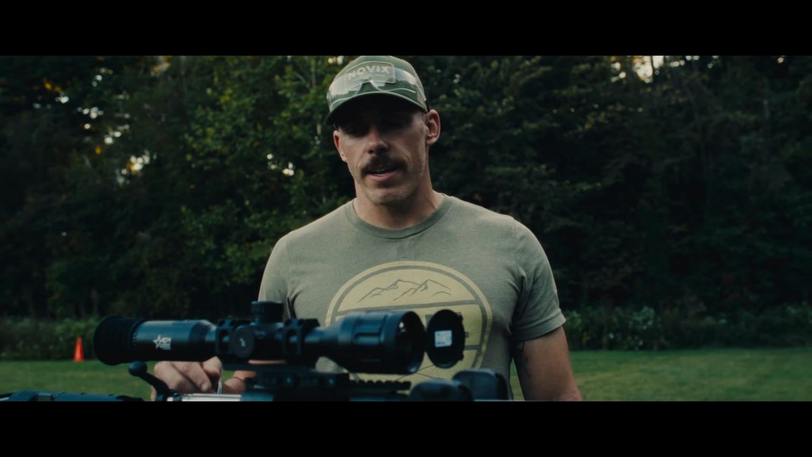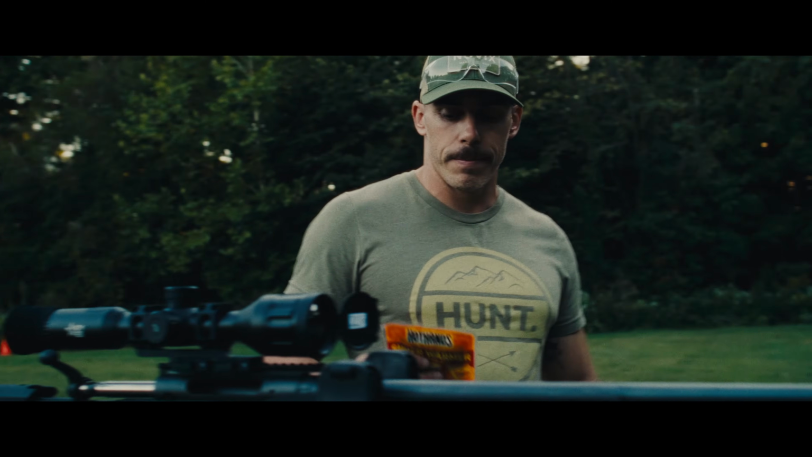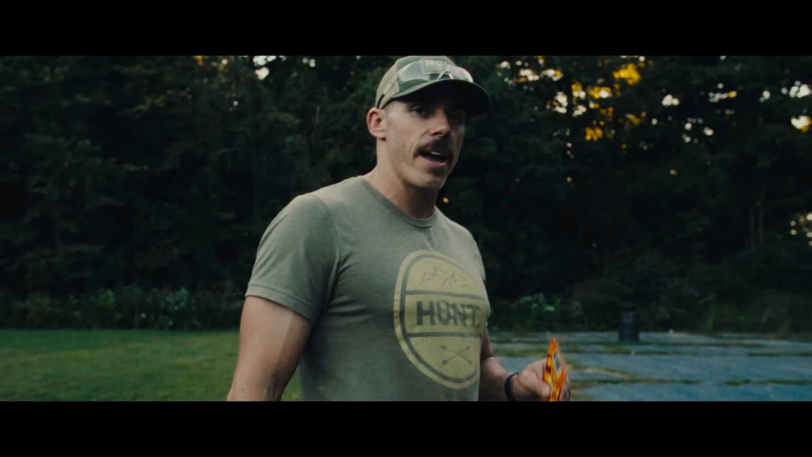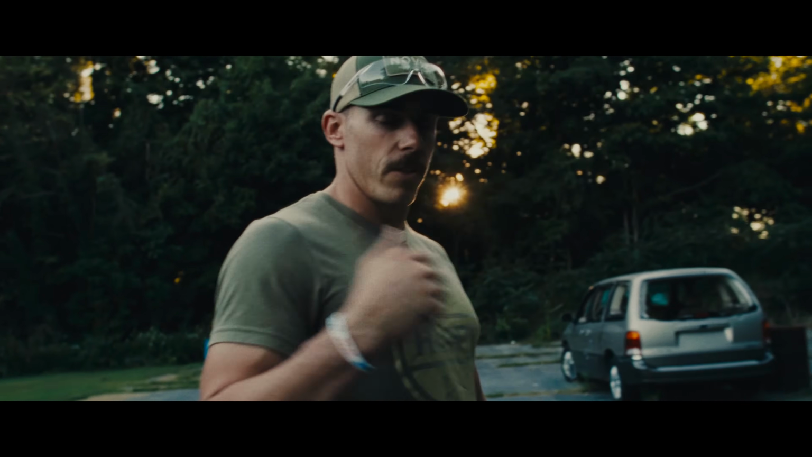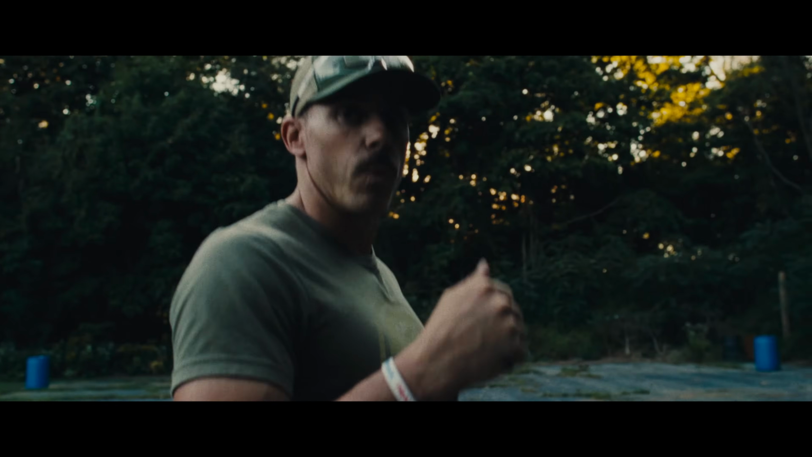We're at the range this evening, sighting in the new Adder by AGM. Wanted to give a little bit of a tip. So when we're sighting in thermals, the easiest way we've found to do it is actually using hot hands. So what we'll do is we'll get out on the target, we'll staple a hot hands up, we'll fire a shot, and then we'll come clear the gun, come back down here, see where the bullet hit, and we'll staple another hot hands where the bullet hit.